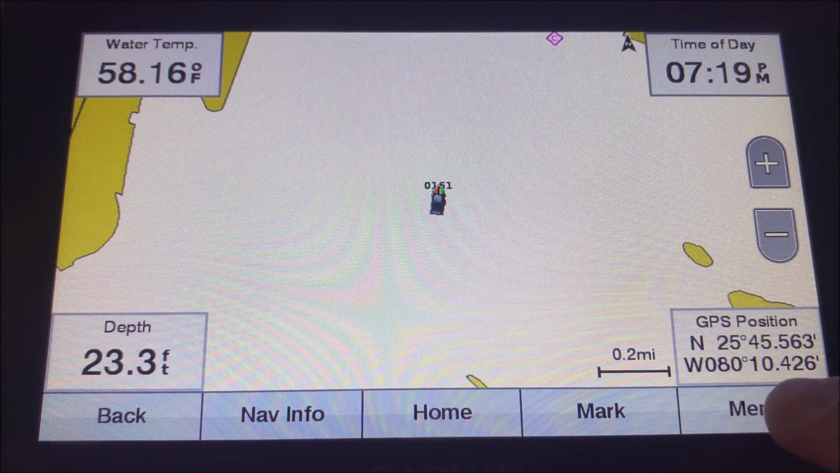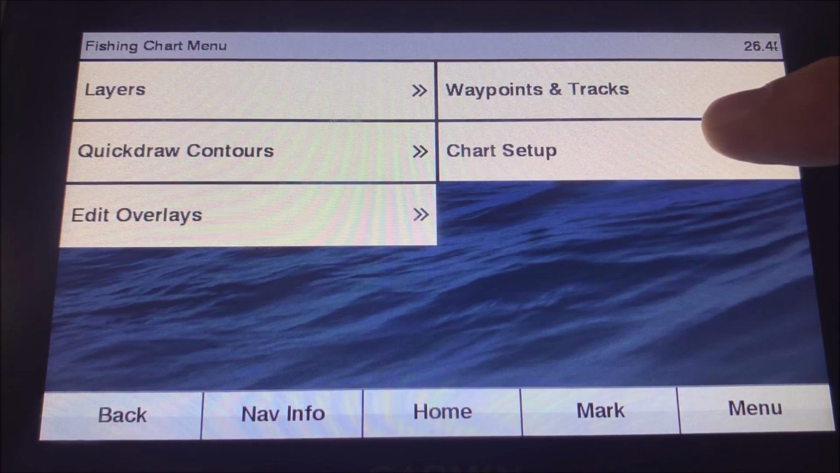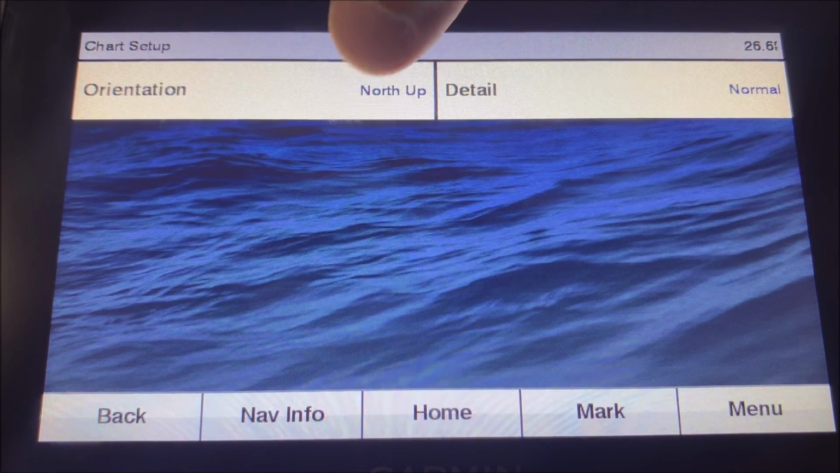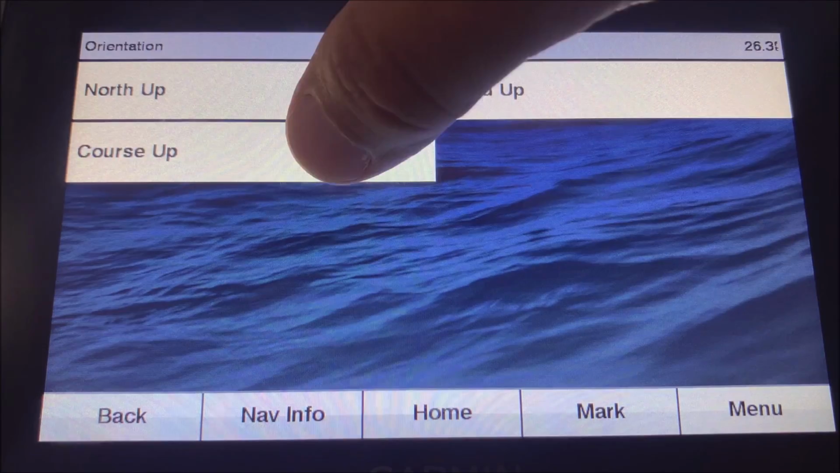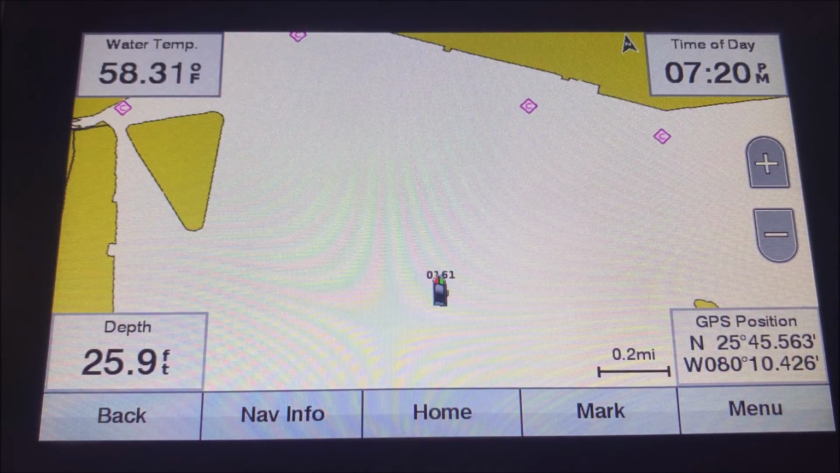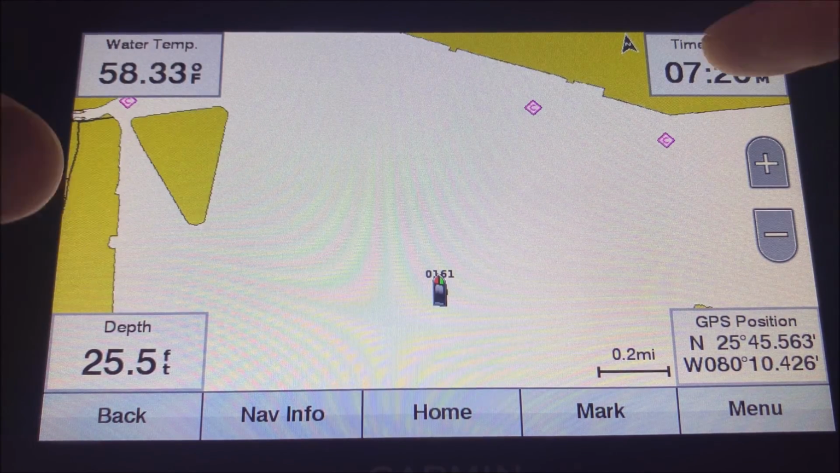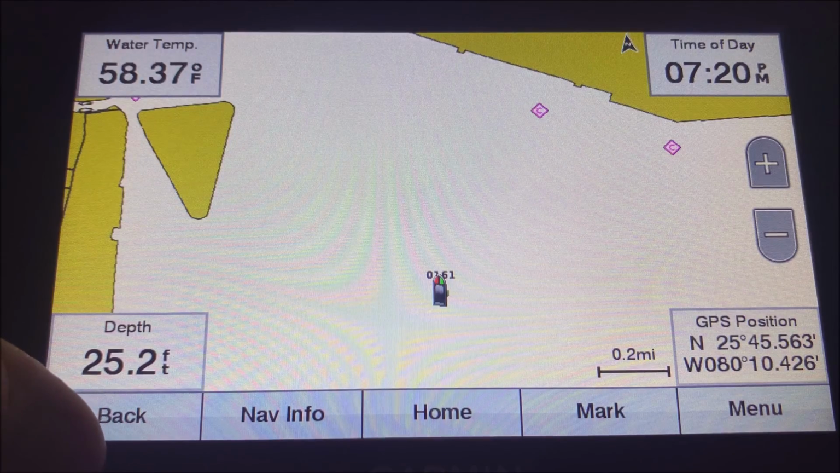From the map section, you're just going to go into menu and then go to chart setup and then orientation, and see how now it's north up. You can change that to course up or head up. Course up, then it's going to move around with you as you move around as well. Obviously I'm in my garage, my boat's being still, so it's not going to move around right now. But you can kind of see how it's moving a little bit right there. So that's how the map's going to move with you.